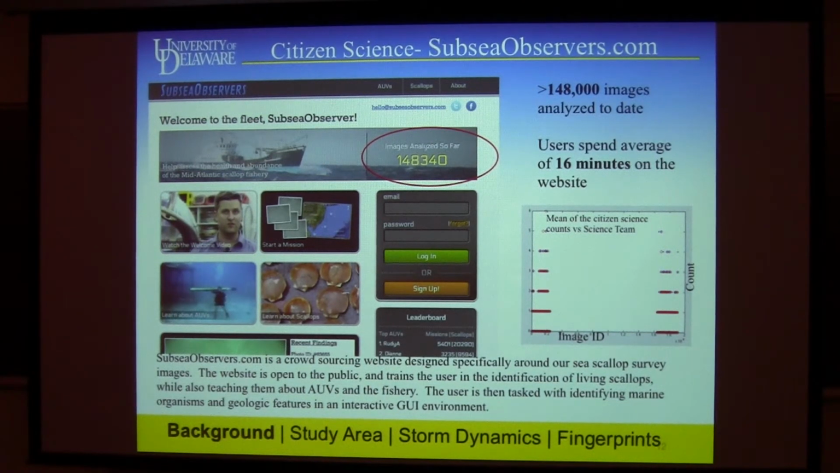But the nice thing is that those folks who are working on it, they're learning about the seafloor and scallops, so we have a nice outreach component of it. And then they're logging a lot of other information for us as well. So they're telling us something about the substrate. They're pointing out other species, which is really expanding our science. So I encourage you all, go check out Subsea Observers, sign up, tell your friends.